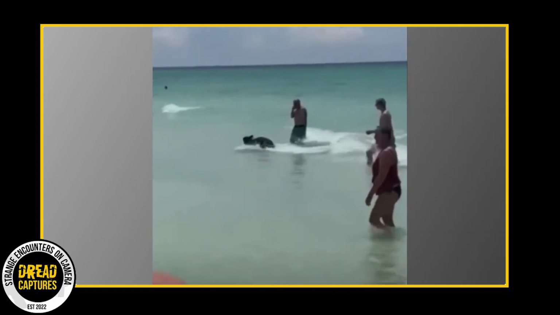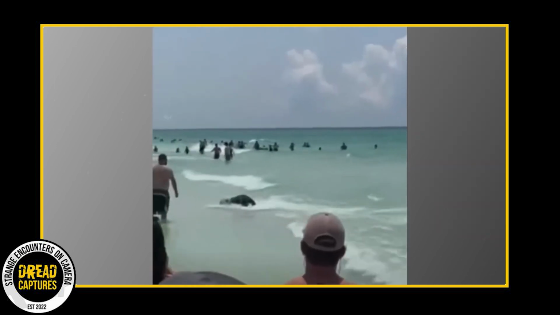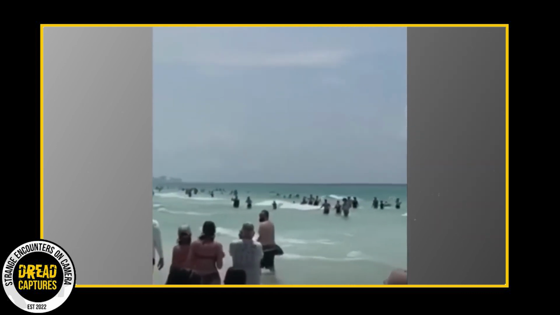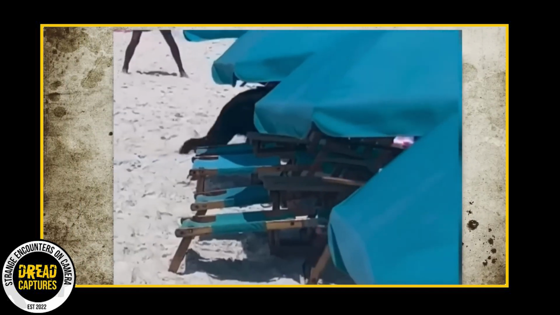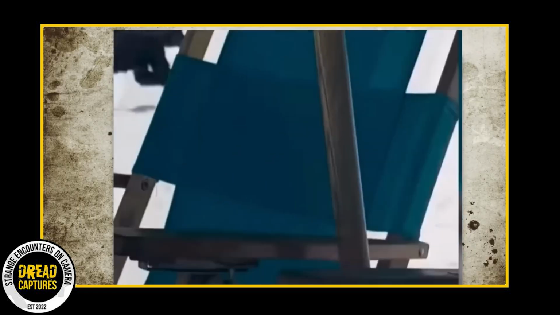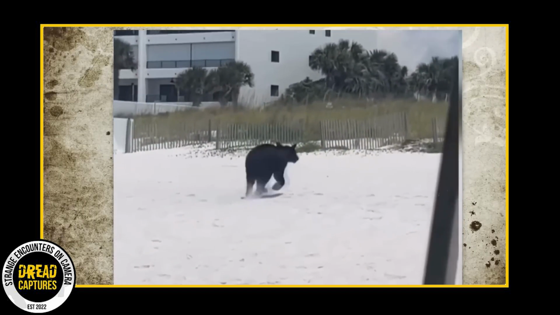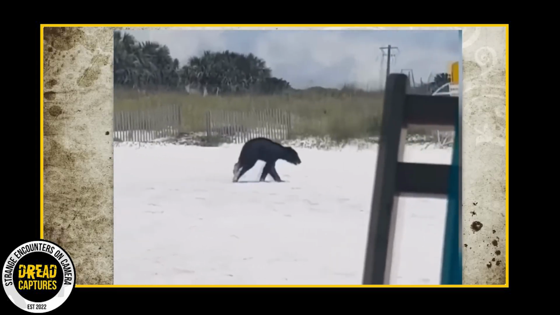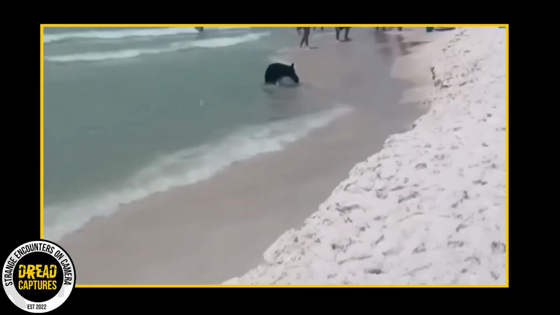Bystanders said the bear wasn't threatening at all. It was literally like he was just enjoying a dip in the water, having his own beach day. I don't know, these people seem pretty close to this bear, even if it is a smaller bear. Like we've said before, I guess I don't have to be the fastest, I just have to be faster than the slowest. But what worries me more is, where's Mama Bear?